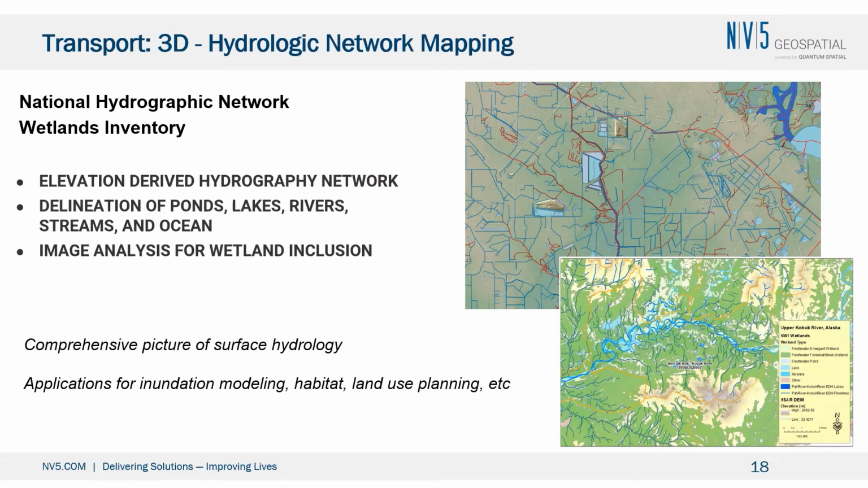The next part, so we've covered source, we've allocated it, and now we're going to map it across the landscape in surface flow paths. The US version of this is the National Hydrography Dataset. The Canadian version of this is a National Hydrographic Network. They are largely designed to represent the same thing. This is basically a delineation of ponds, lakes, rivers, streams, and coastal waters.